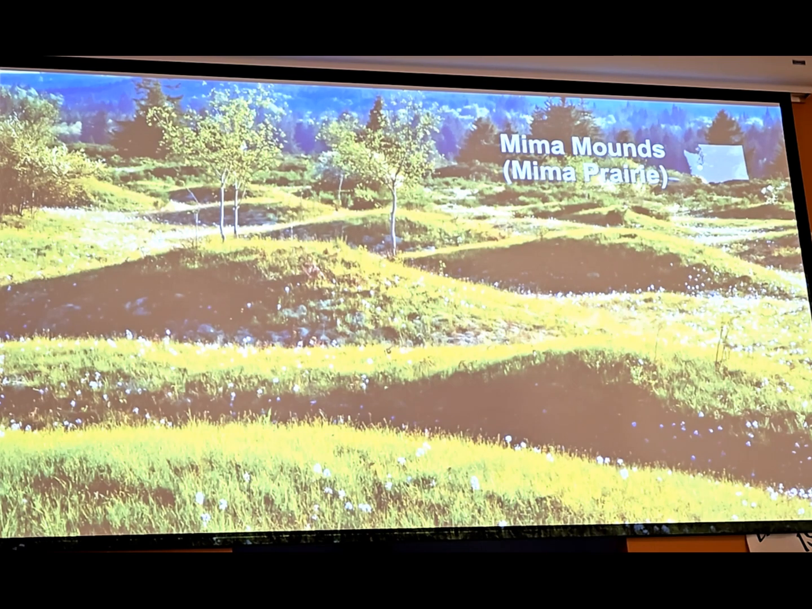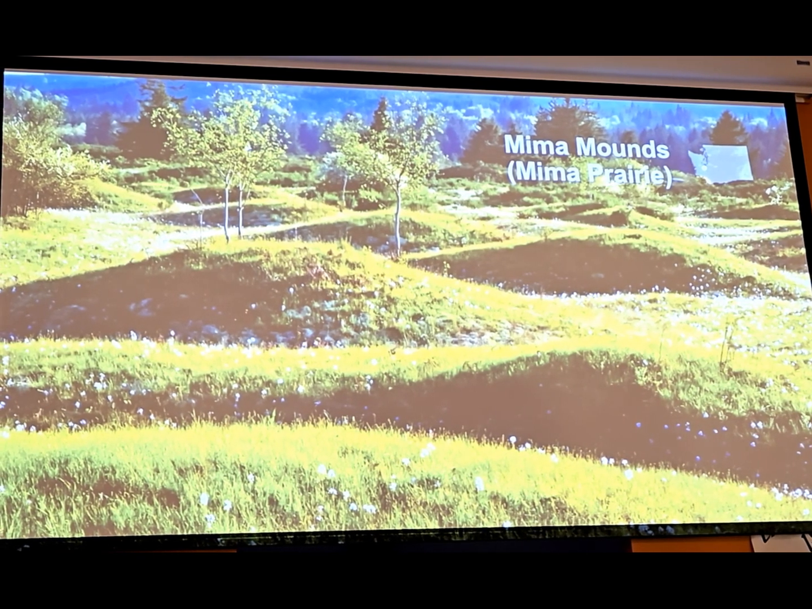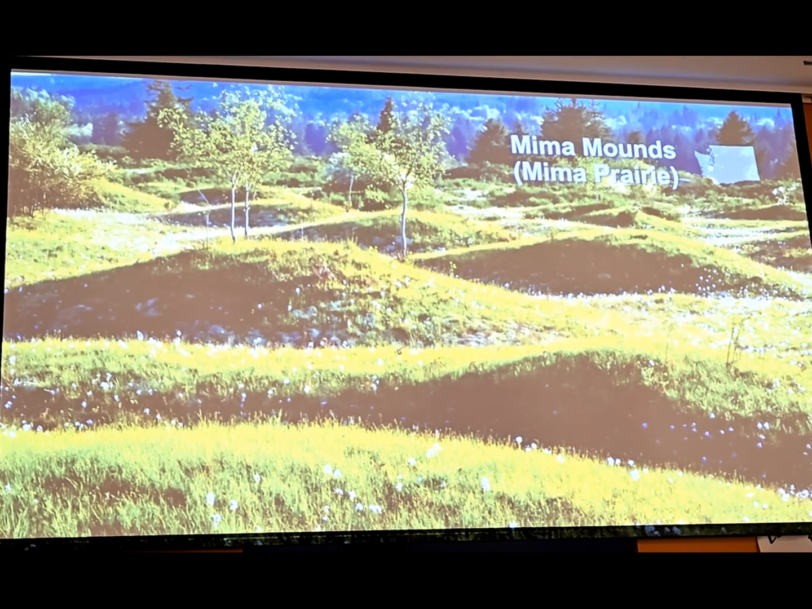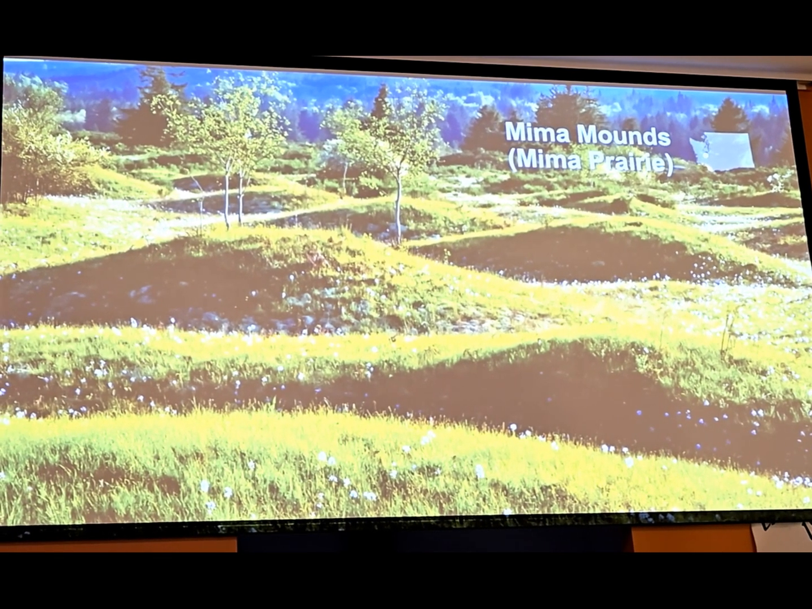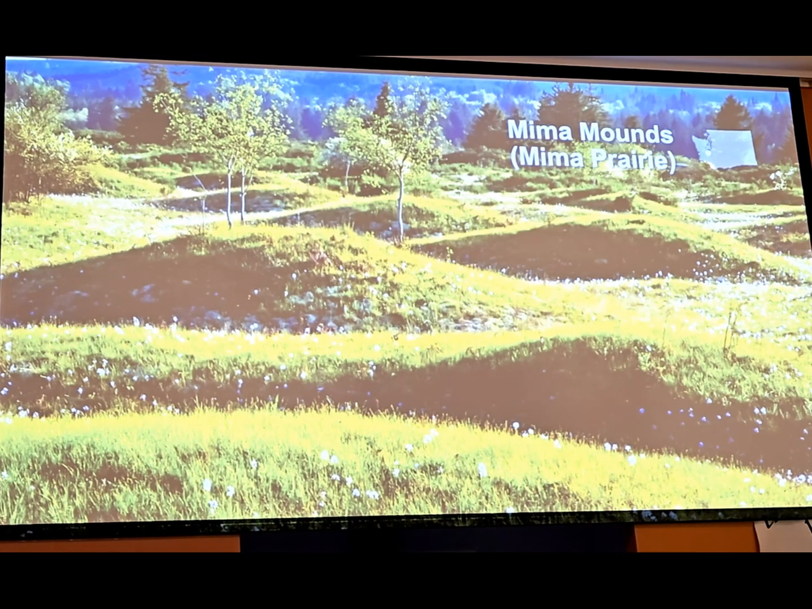Okay, so there's one type of glacially related geomorphic feature in the Puget Lowland that's fairly mysterious, and those are the Mima Mounds. And Mima mounds are areas of patterned ground. They all occur in glacial outwash prairies, at least in the southern Puget lowland. And there's not really a universally accepted theory for how they were created.